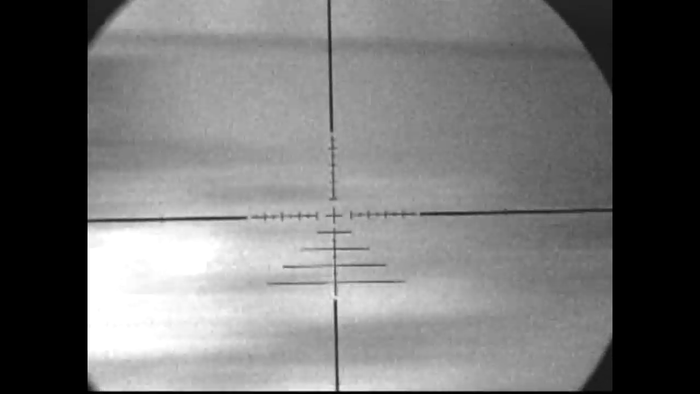I think it's safe to say it's definitely dead, that one. There's nothing else sticking his head out. Nothing else wondering what's going on, or at least they know what's going on. Pellets flying around, so they're staying hidden. I always feel a little bit bad if I don't at least make an attempt on getting these rats, but sometimes you just can't do that.